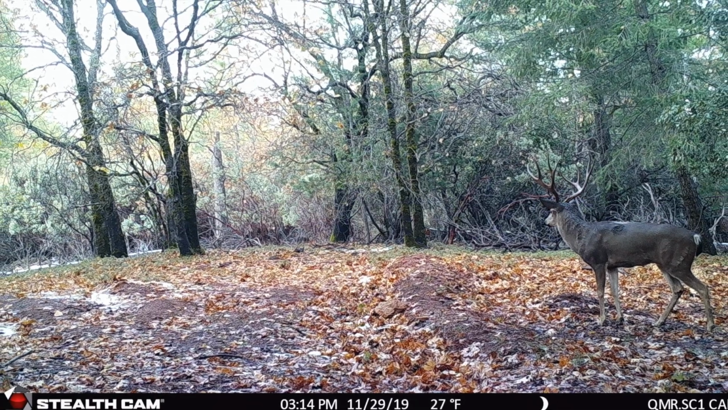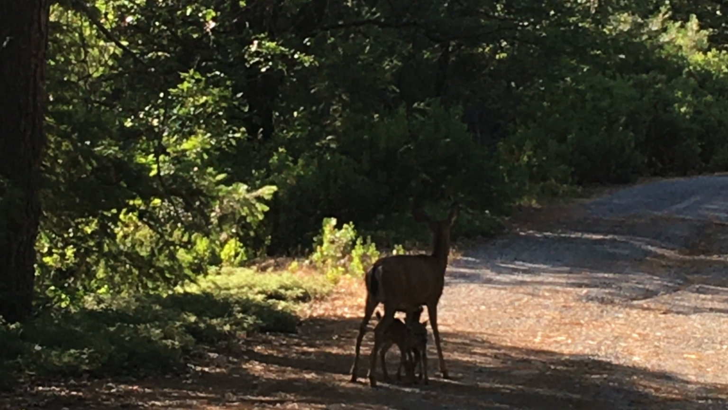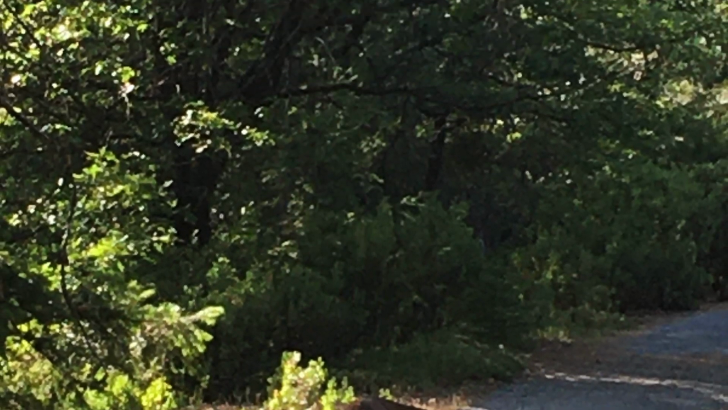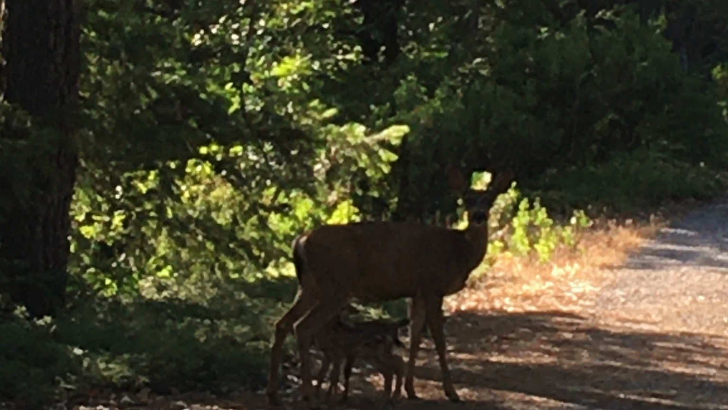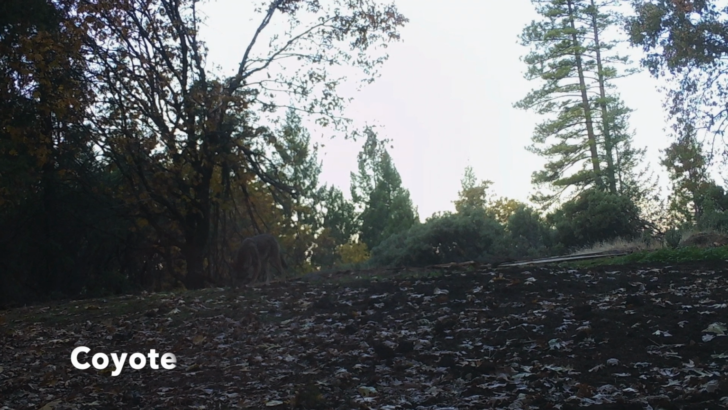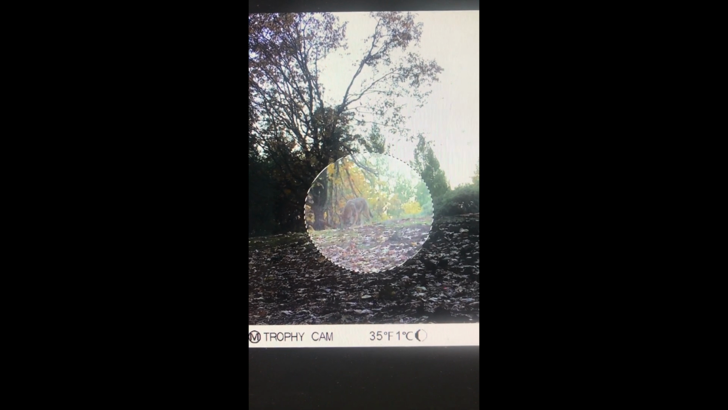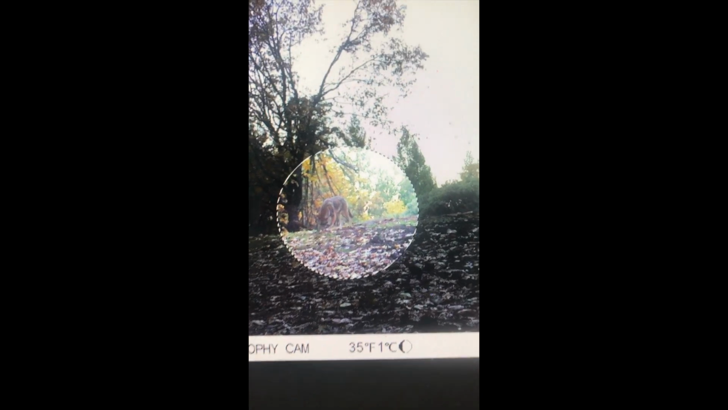This is the big guy. And because of that guy roaming around in the fall, we often get blessed by this sight in the spring. Some of the predators we get include the coyote, but we don't get too many of those, and rarely get them on the cameras, but the mountain lions are around as well.